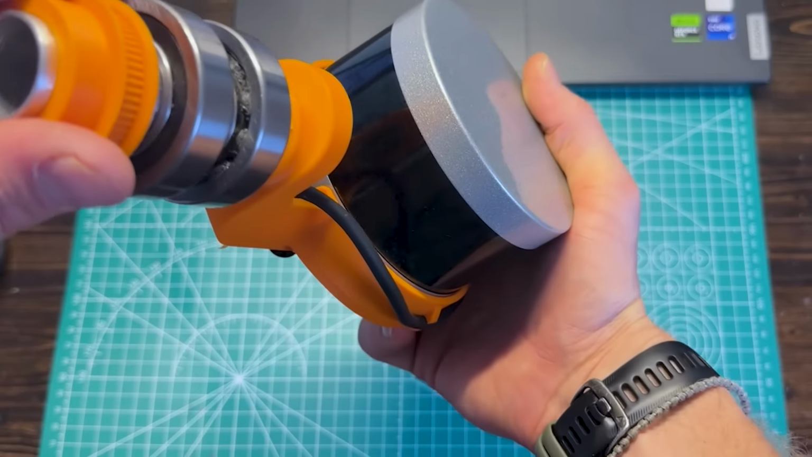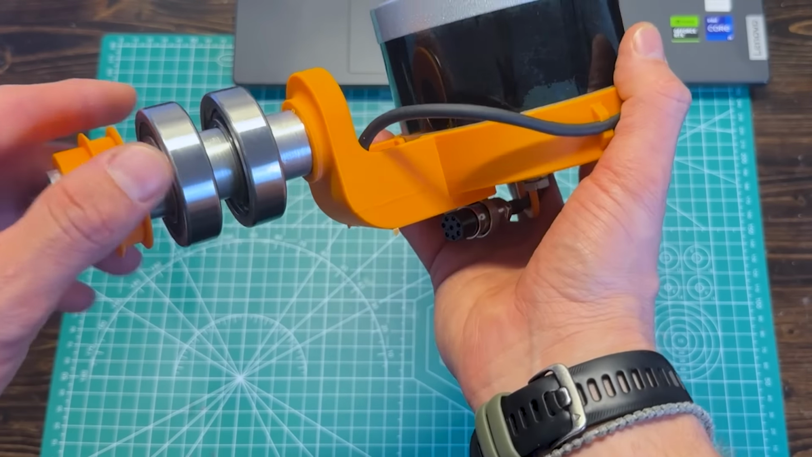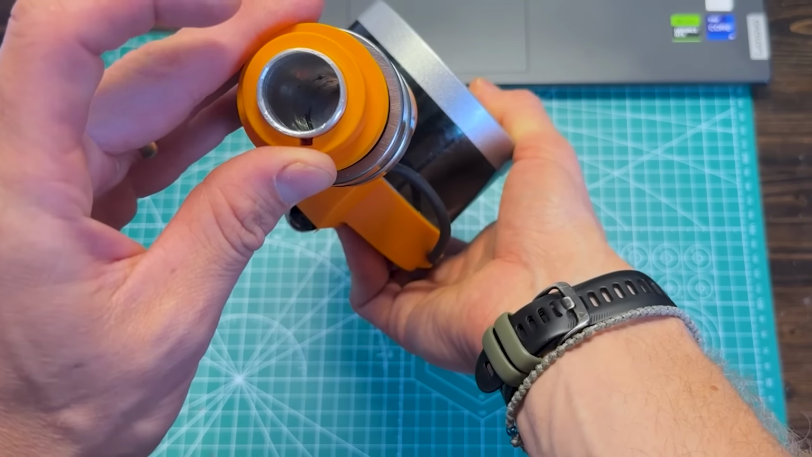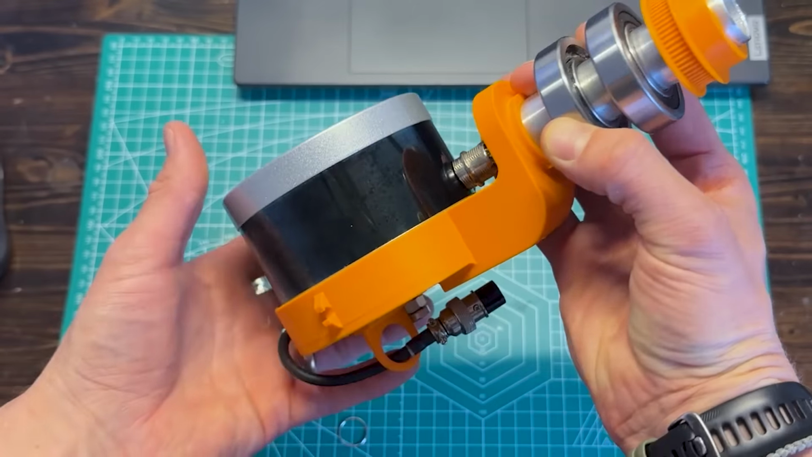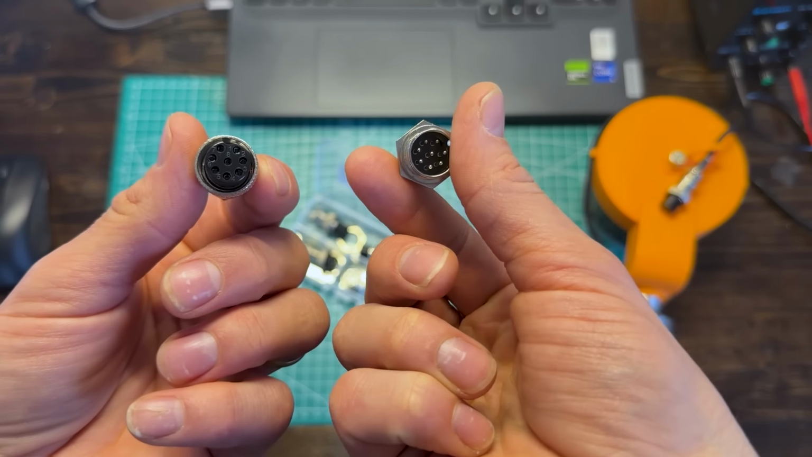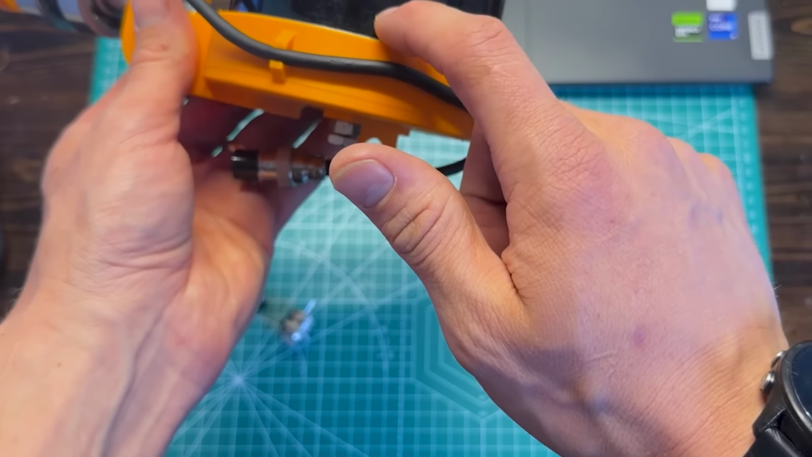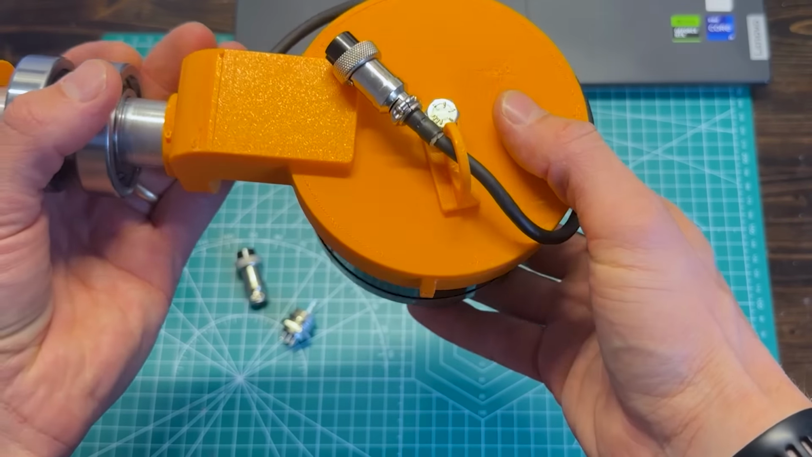I did learn that I had to use PLA to print this because anytime I used other materials such as ASA or PETG, it would always split along the layer lines right here. So that was interesting. The reason I moved from a 3/4 inch OD shaft to a 1 inch OD shaft is so that I could fit a GX12 connector through here. These guys. The only reason I used this connector is because the sensor I bought already had this connector on it and I didn't want to disassemble it and rewire it. It's possible, but it would just be extra work and nothing I wanted to deal with.